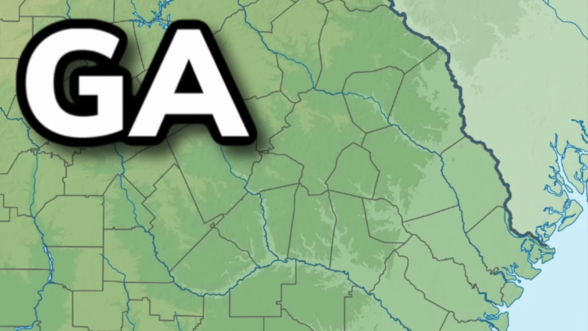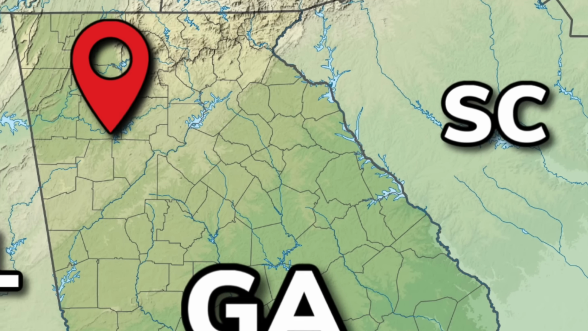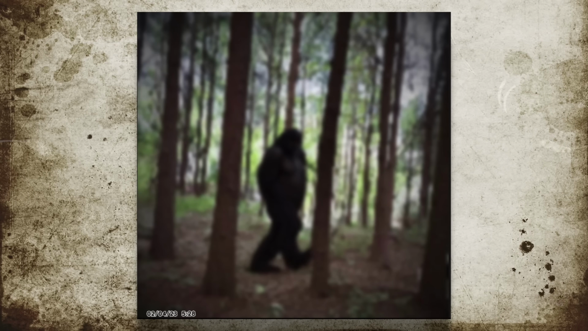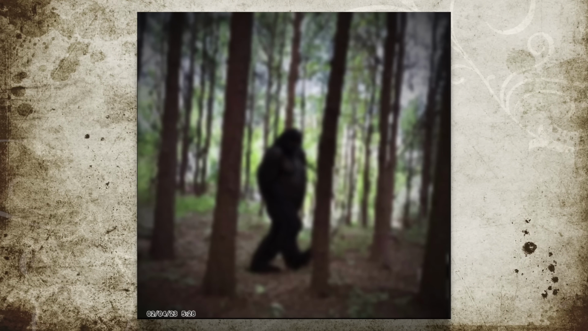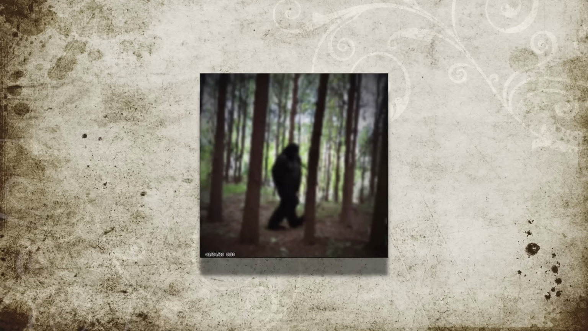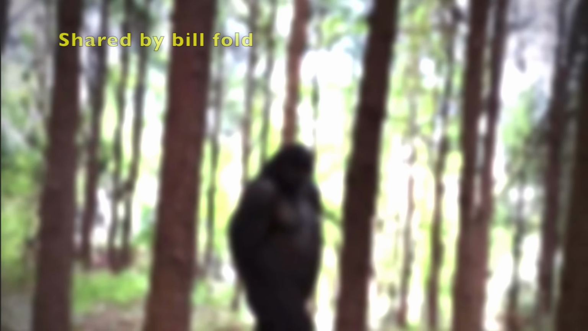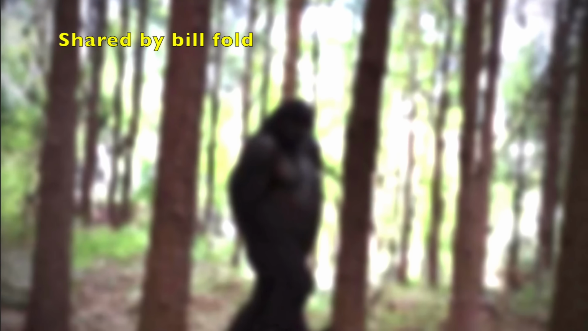This next capture comes from the lower Appalachian foothills of northern Georgia, and it's one of the crazier that I've seen. Sent to me by a loyal viewer, we're looking at a dark figure walking past the camera, much like the last image, except for this is obviously not something human. The image is suspiciously blurry, and it lacks many details that would allow us to see what it actually is. But some details that I do notice are its big feet and also its cone-shaped head.